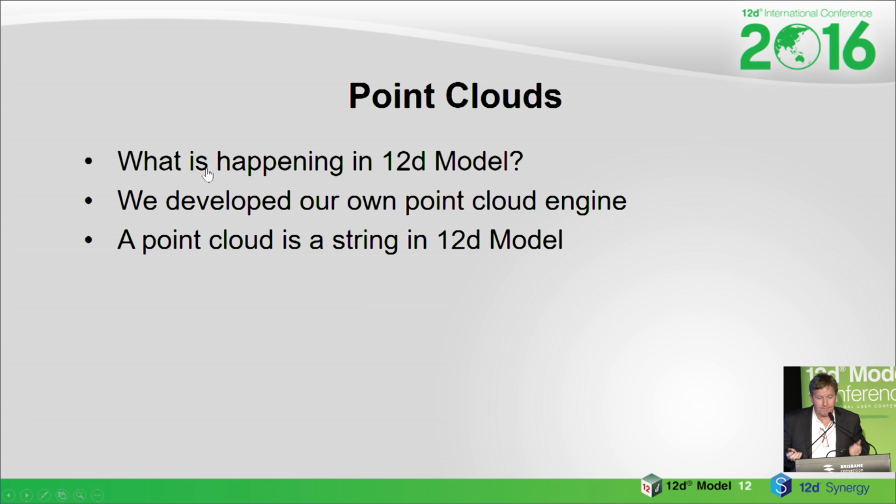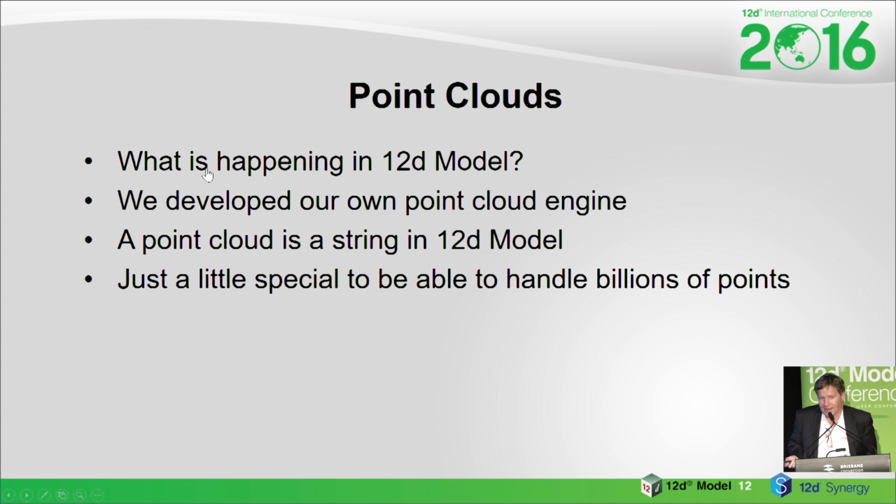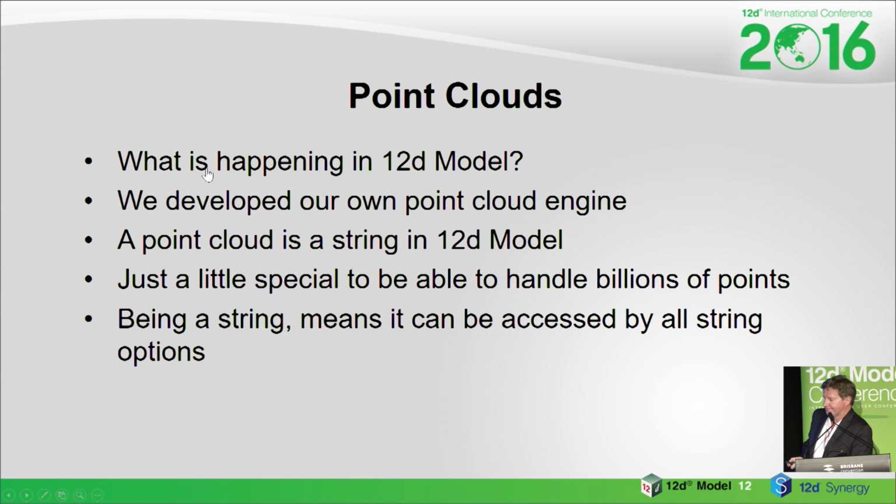So we ended up with a point cloud is just a string in 12D model, albeit a very special string, which normally strings reside inside the dot model file. In this case, the point cloud string actually references another file inside of the dot project called a dot cloud file. And it means if you have 1,000 point cloud strings within the one model, that model itself might be only a couple of kilobytes, but it could be pointing at 1 terabyte of information. And that gave us a lot of efficiencies that otherwise just weren't available to us.